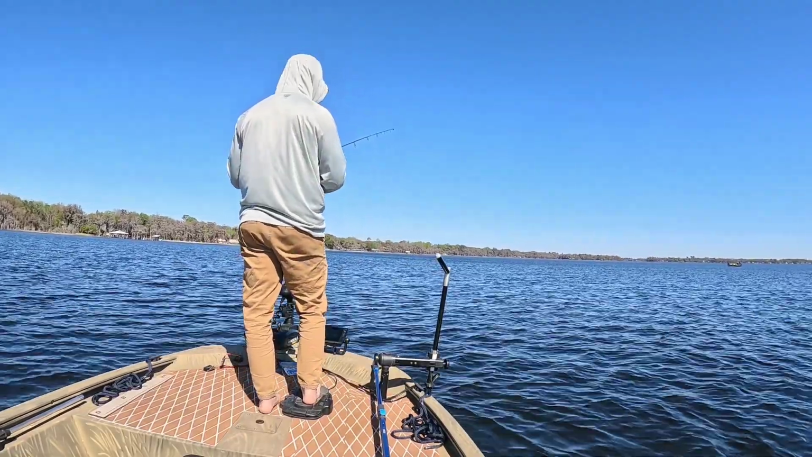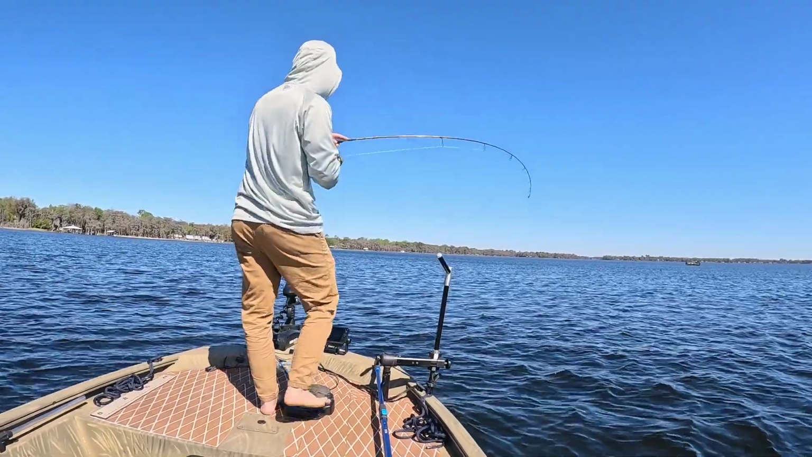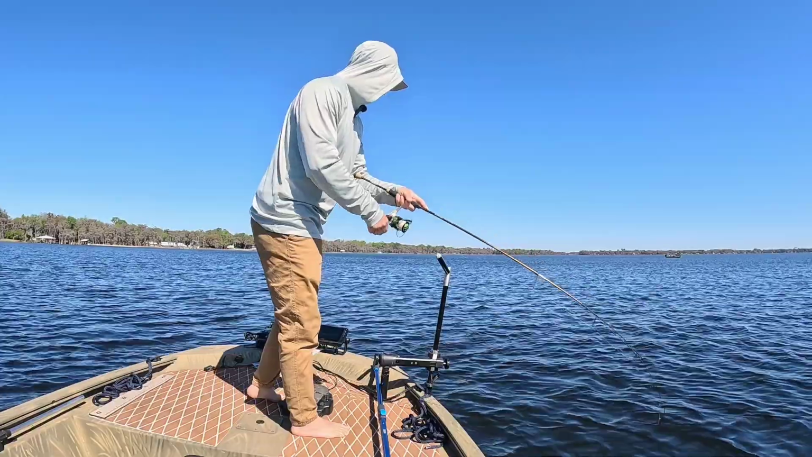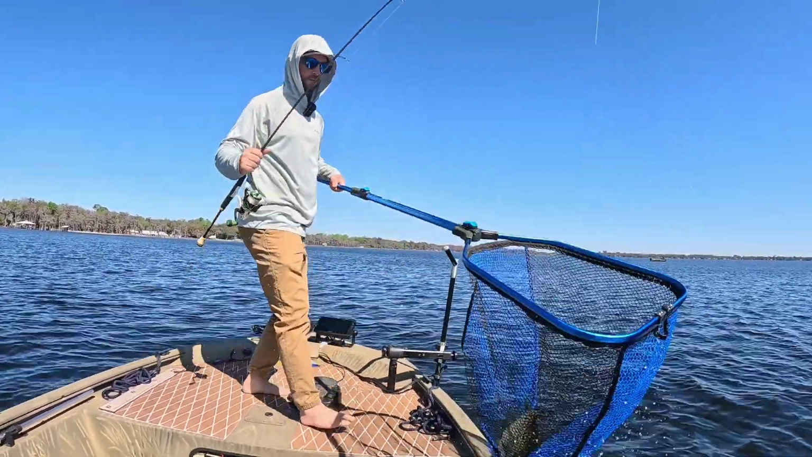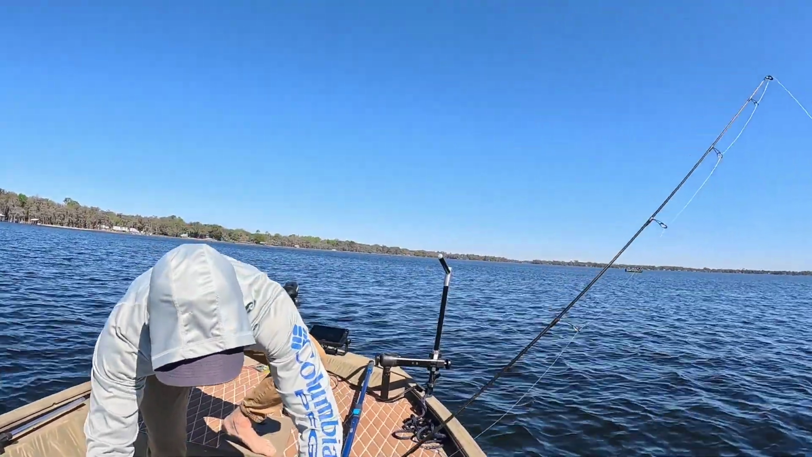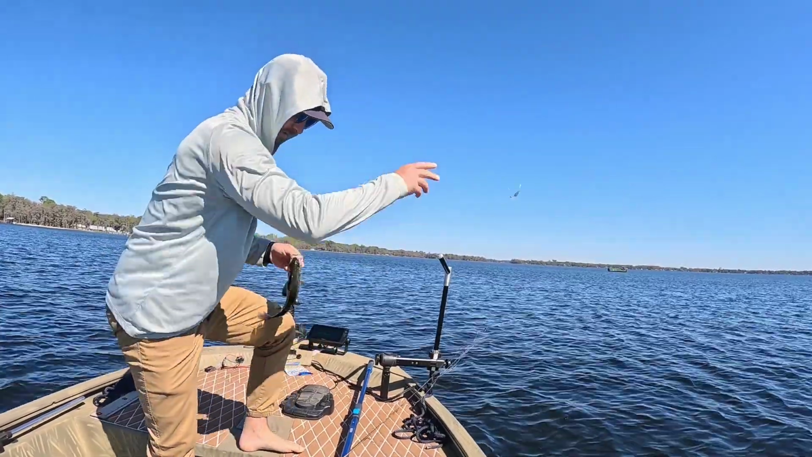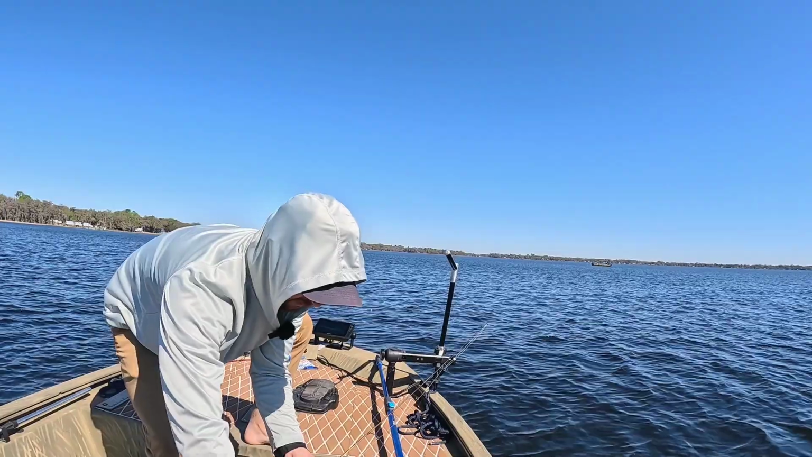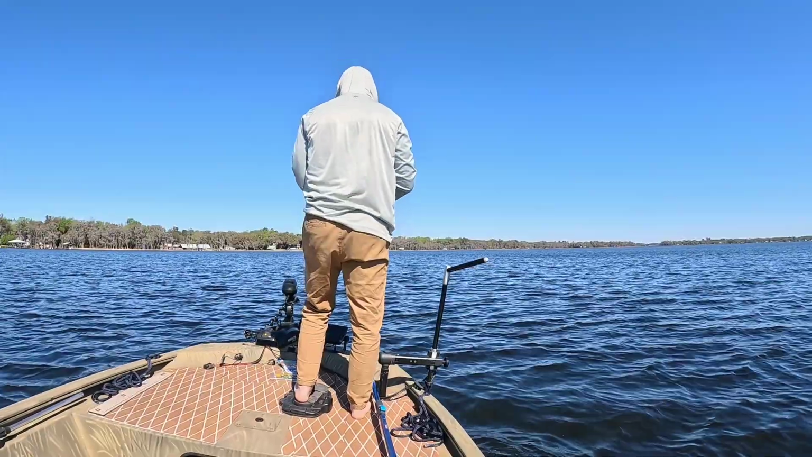The pack's giving out on me. There it is. Smaller one. Not a very big one, but we'll take it. Man, I've been bending over pushing these buttons. My back is giving out on me. Little wolf pack or something maybe.